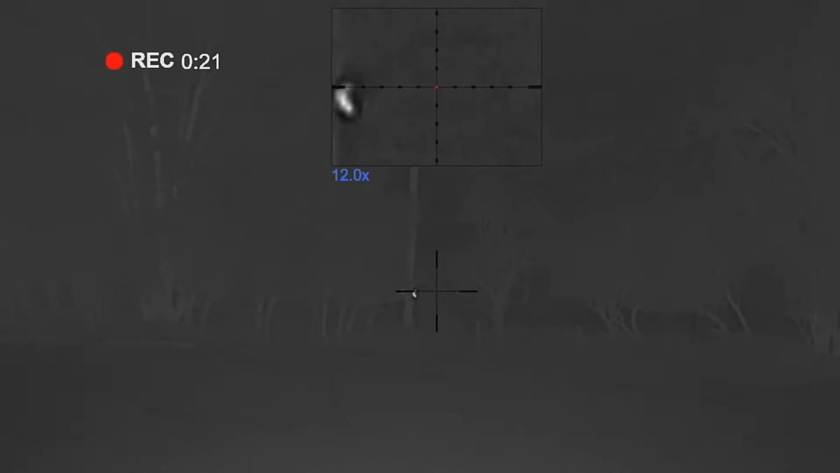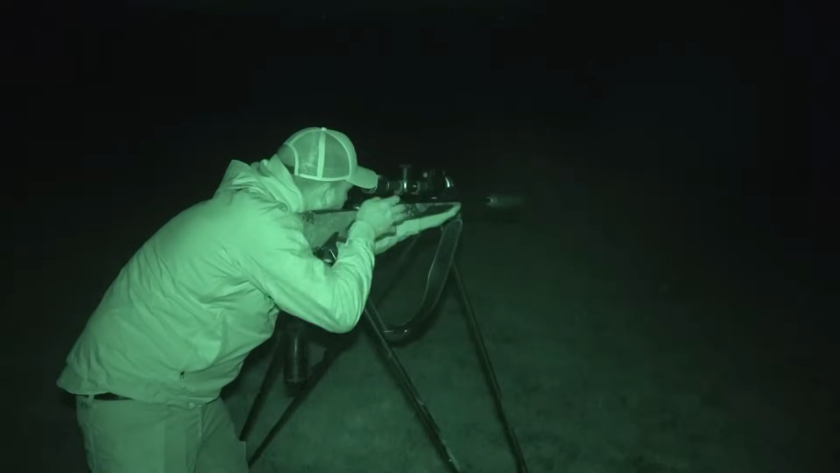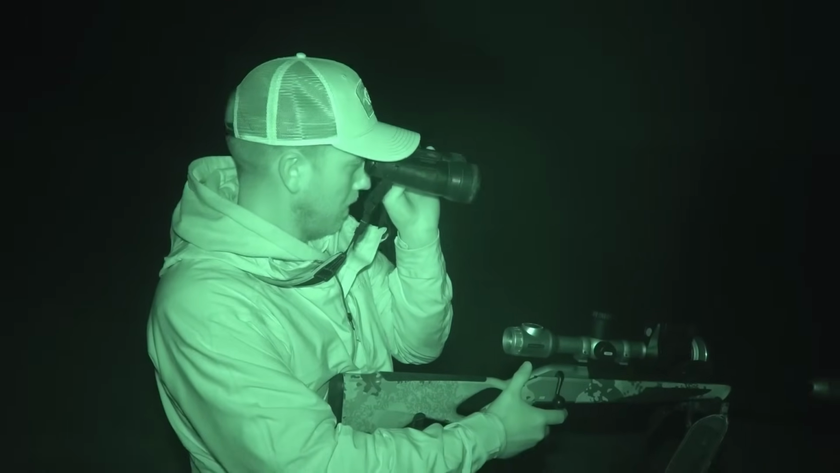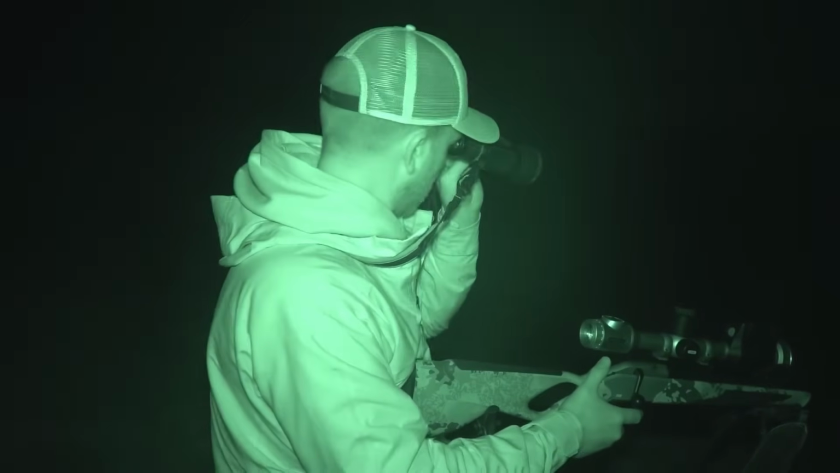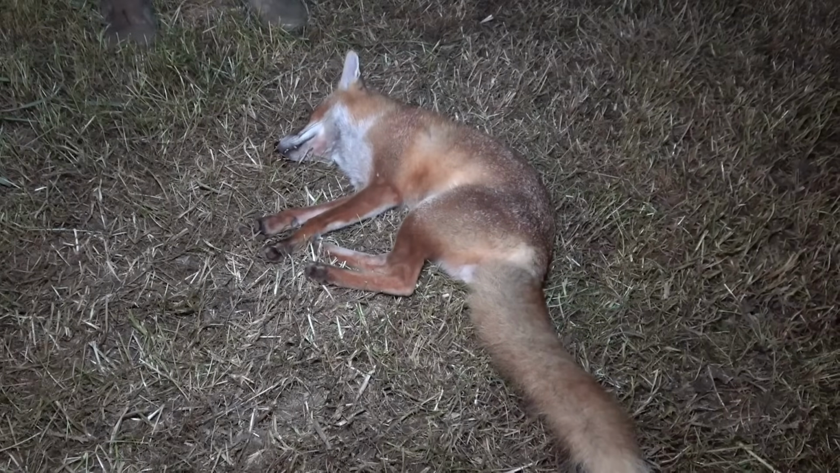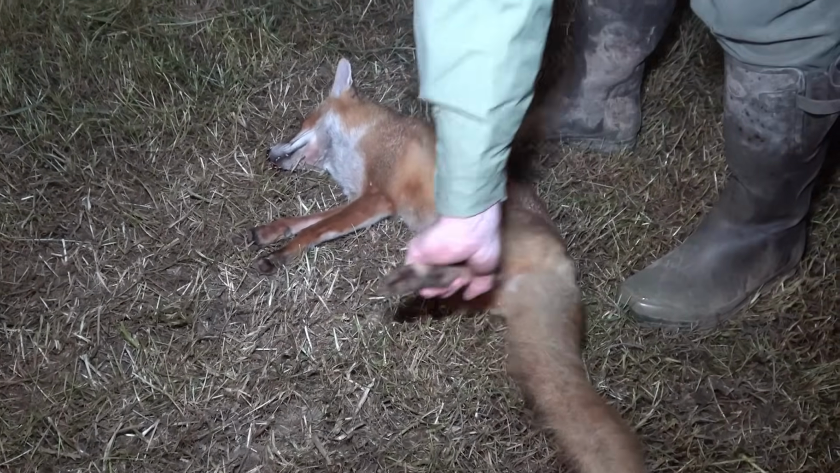No sooner does he finish telling the story of the cubs when he spots another fox below him. That was an adult. That wasn't one of the cubs. So I reckon it was probably the vixen coming to have a look, see what the commotion was. It turns out it's a dog fox. I was quite surprised that an adult showed up like that after just shooting these.